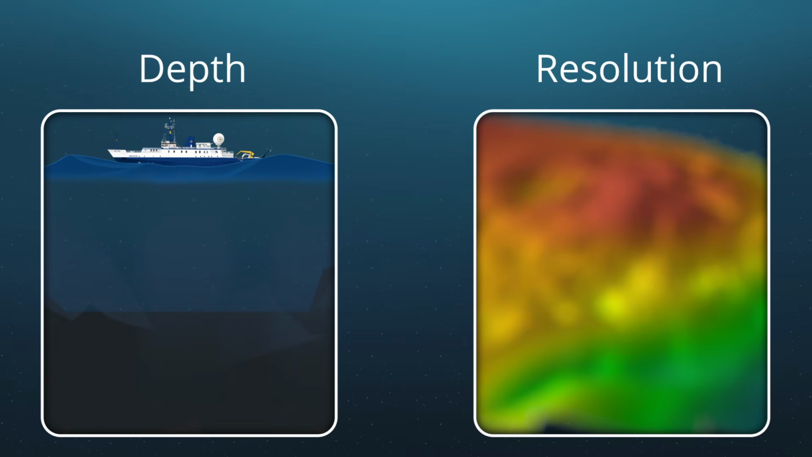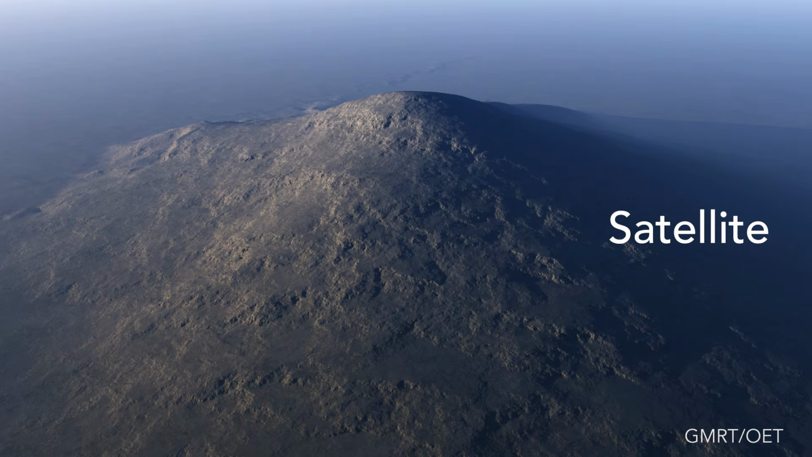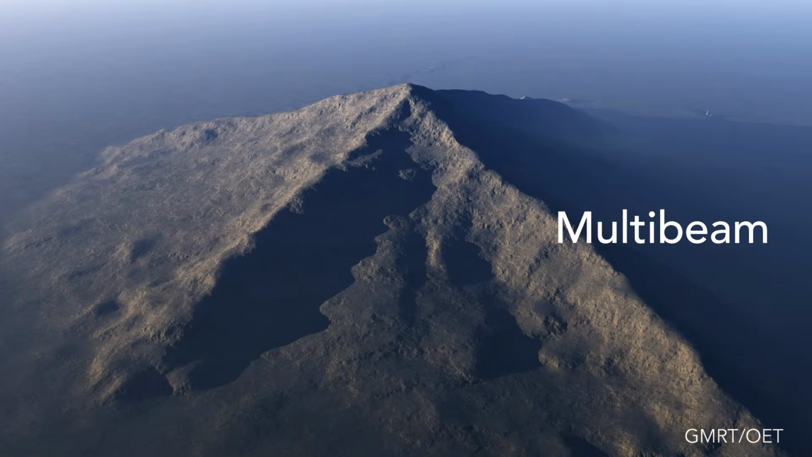With resolution, it's really a function largely of the system you're using as well as the depth of the ocean you're working in. Generally speaking, in shallower water, you can map to higher resolution and resolve smaller objects. In the very deep sea, the deepest places we go, we can usually get about 100-meter resolution, which is orders of magnitude better than what you can get from a satellite system.